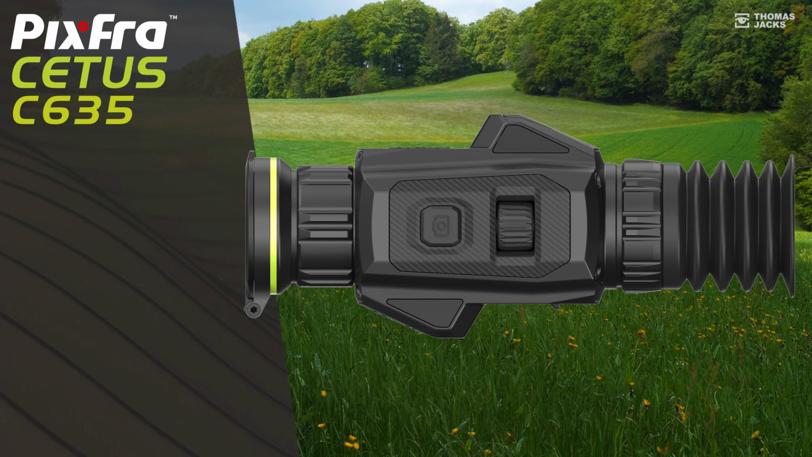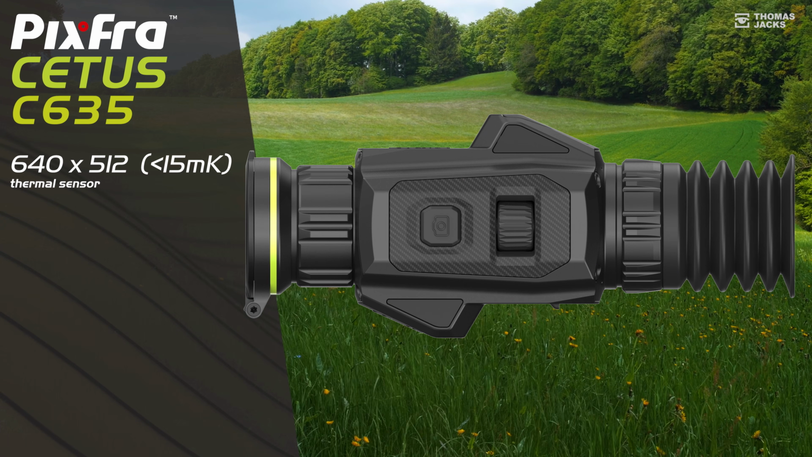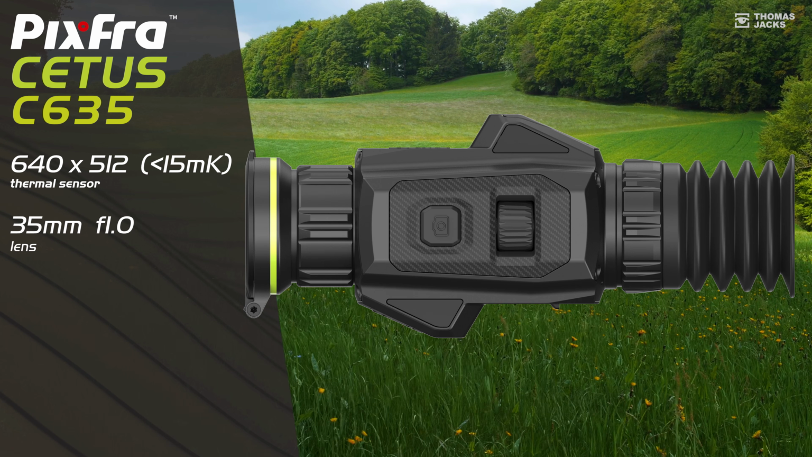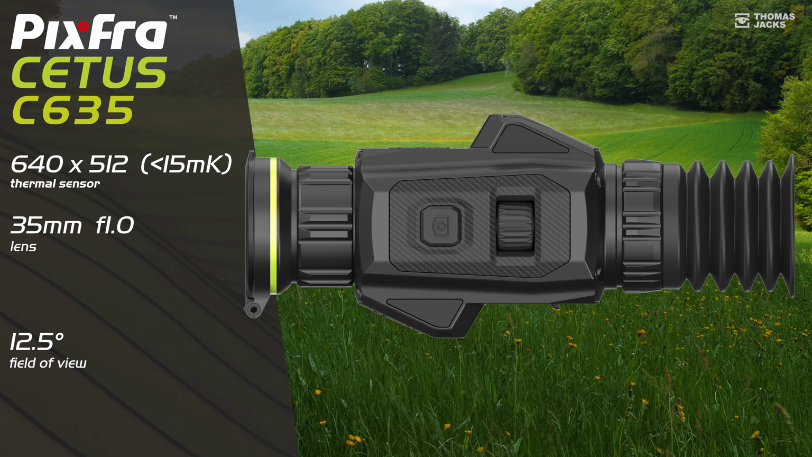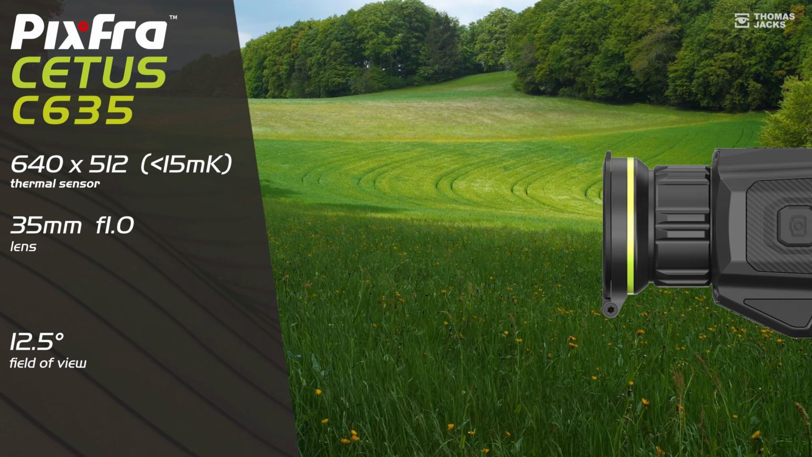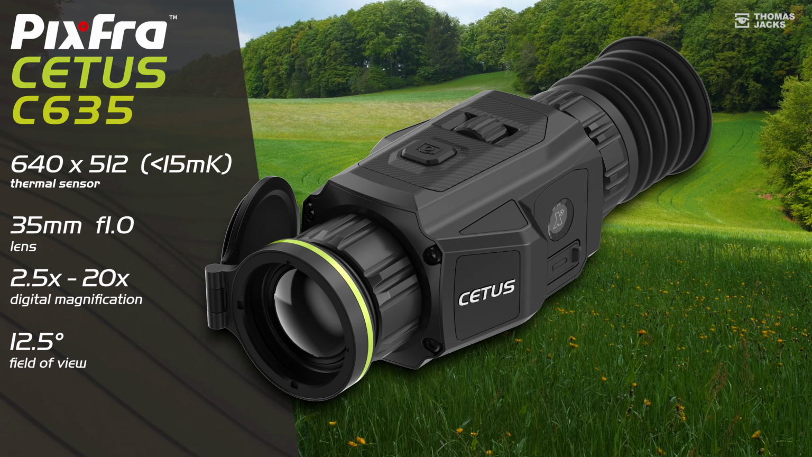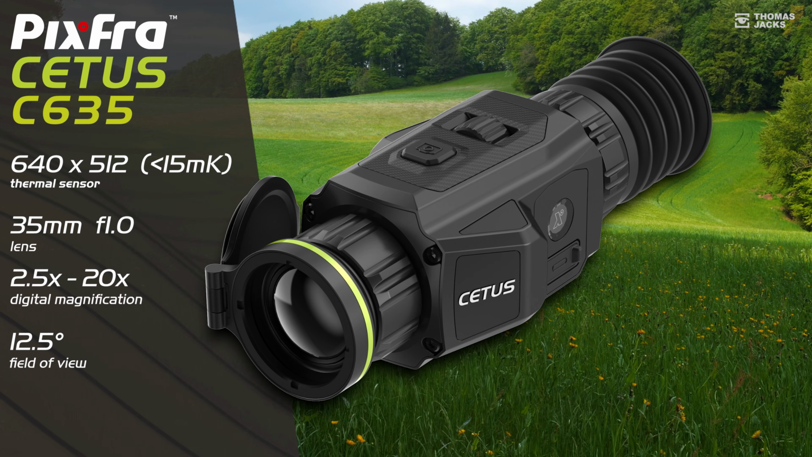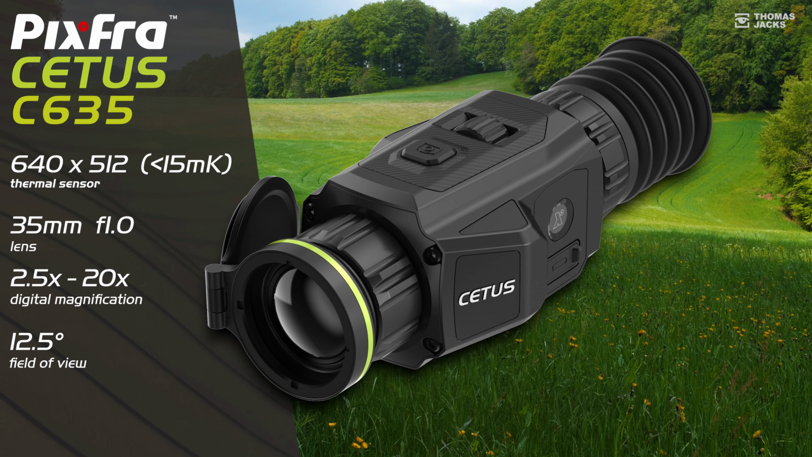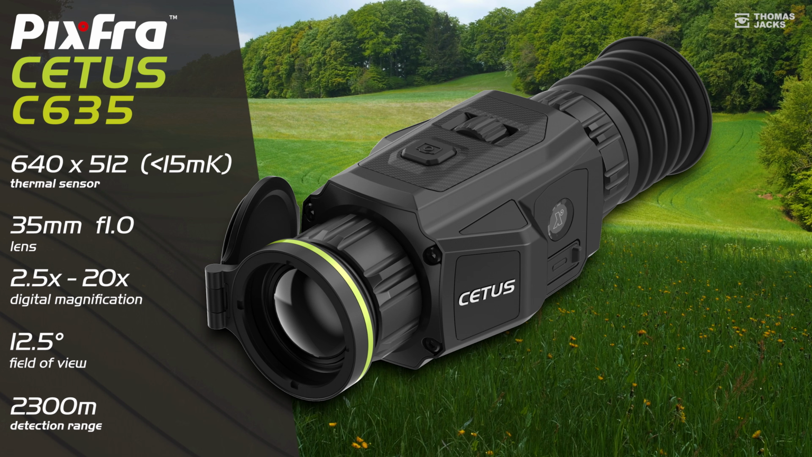But if it's range and adaptability for more varied shooting situations, there's the Cetus C635. It comes equipped with a 640 by 512 sub 15 millikelvin thermal sensor, a 35mm lens which has the widest field of view in the range at 12.5 degrees, and that makes it ideal to acquire your target and check what's around the shot. 2.5 times native magnification with more pixels to play with means clearer digital zooming on this model. It'll focus from just 3 meters up to a detection range of 2,300 meters.